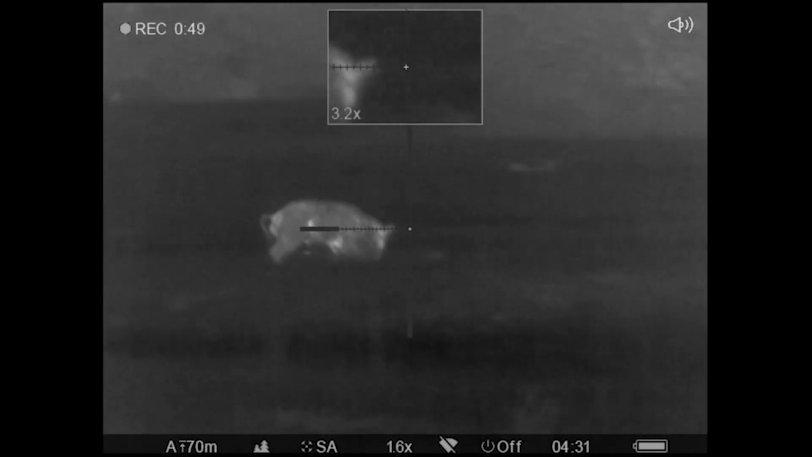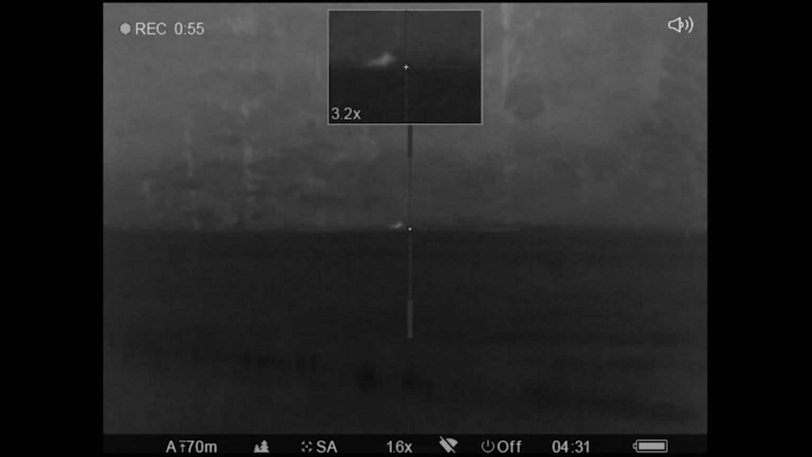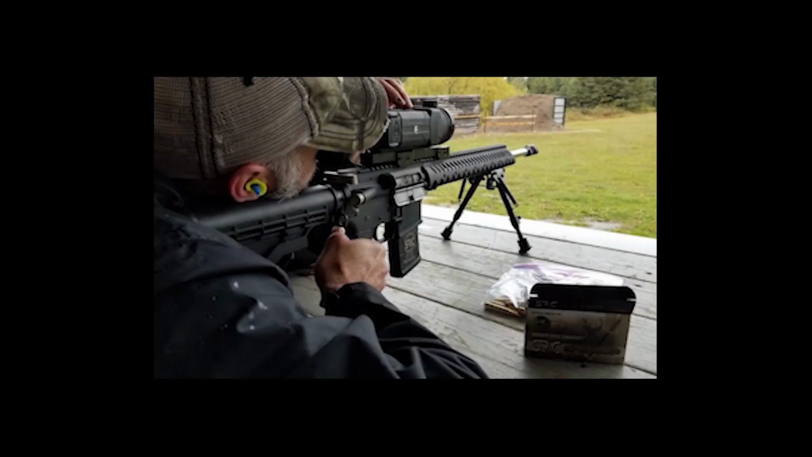Now I know Pulsar is famous for their one-shot zeroing. Yeah, that's an awesome function too. I spend so much time swapping scopes between guns and all the stuff we've got going on here, also gun shows and things like that. I may pull some scopes off of guns. The one-shot zero freeze function is really cool because you just set your point of impact right on there, freeze it, and drag your crosshair over, and it's that simple.